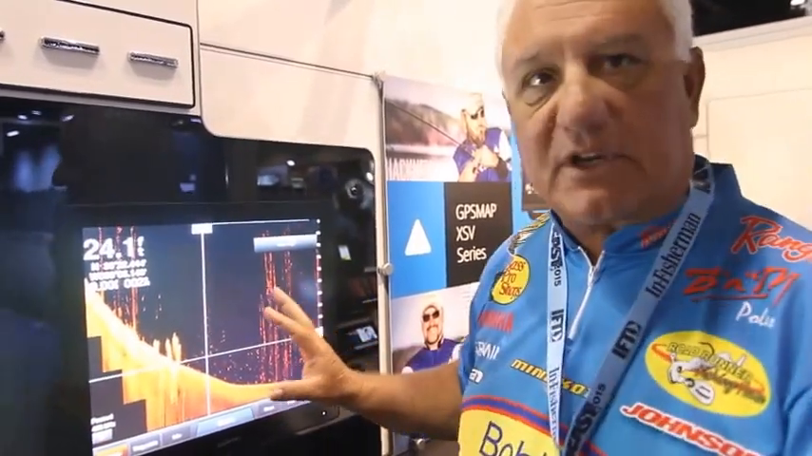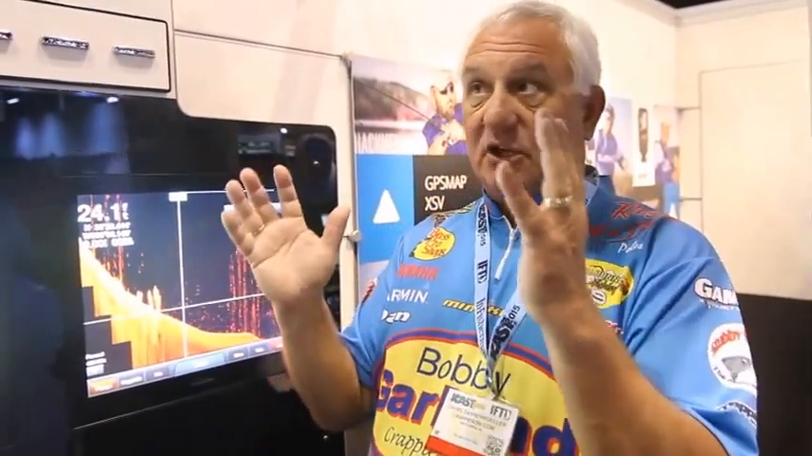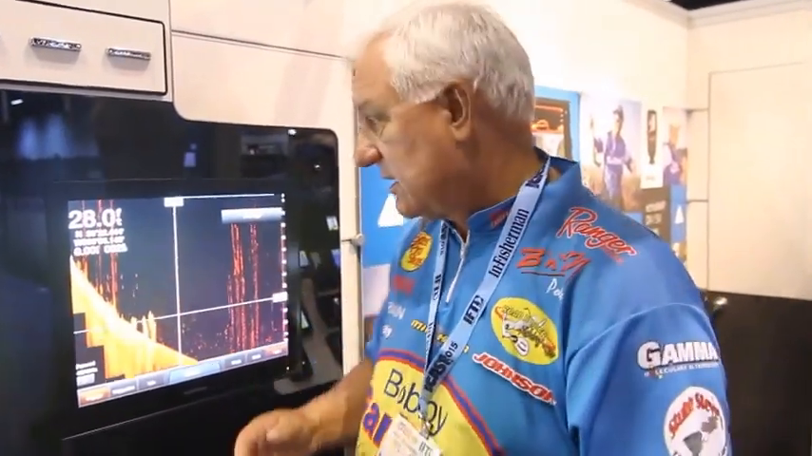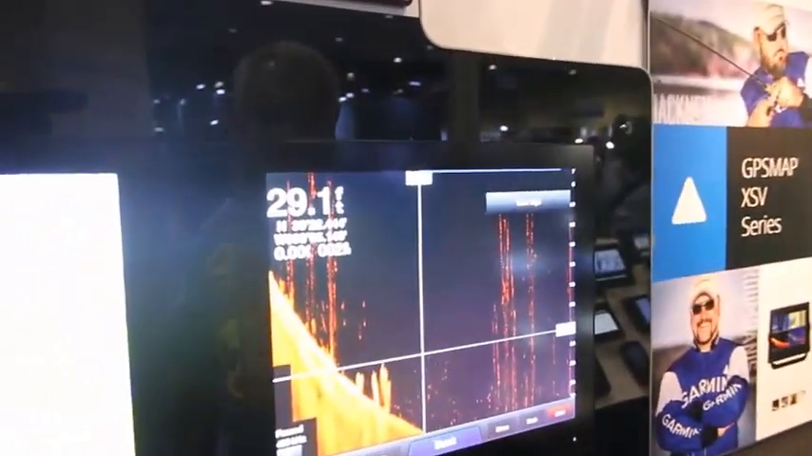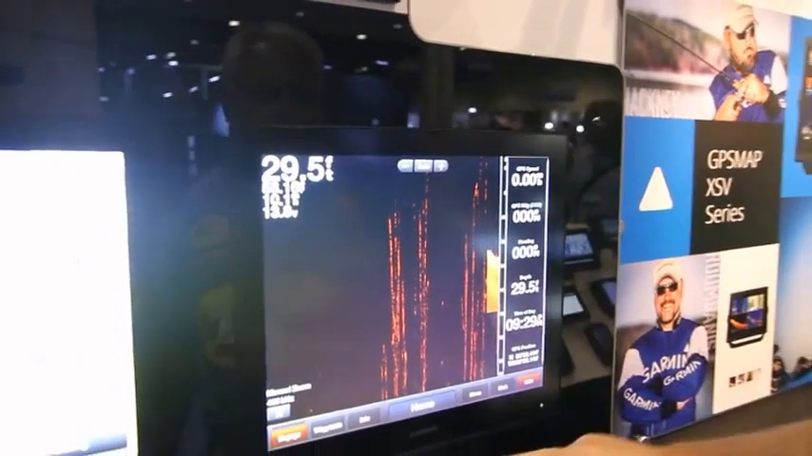It will stop it as well, so not only are you looking at history, you're looking at current movement. So you can stop it, take a look at it, analyze it, mark it, then go back and analyze what's there and where the fish are sitting. So as you can see here, look at all the detail on this. This is awesome. So let's go back. That was down view.